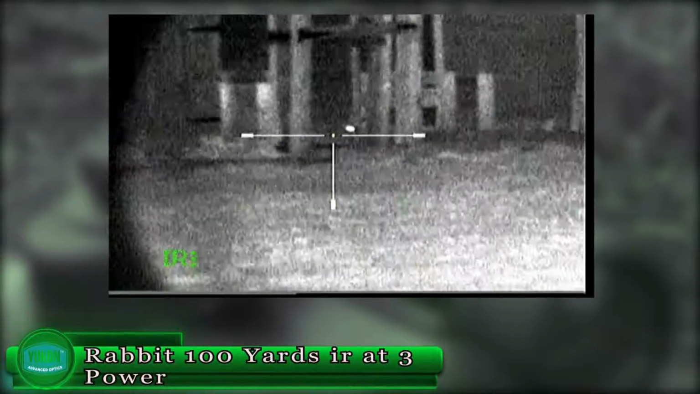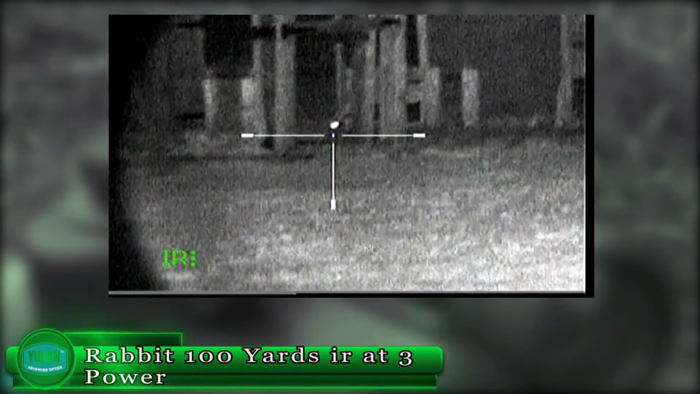This is a 100 yard rabbit, and as you can see on power setting 3 the IR drops off considerably out to the 150 yard mark.